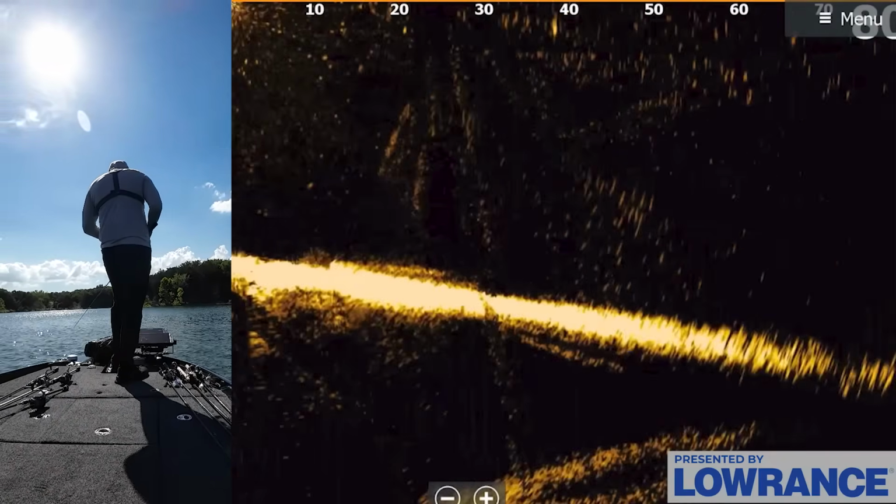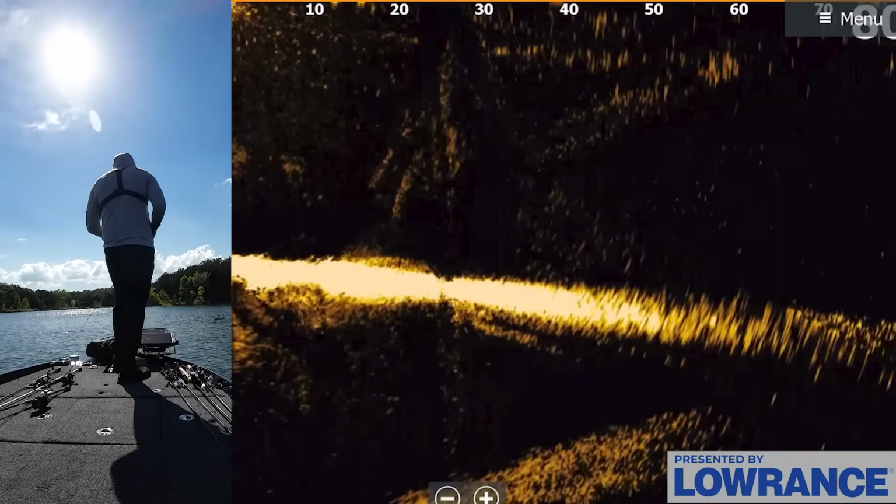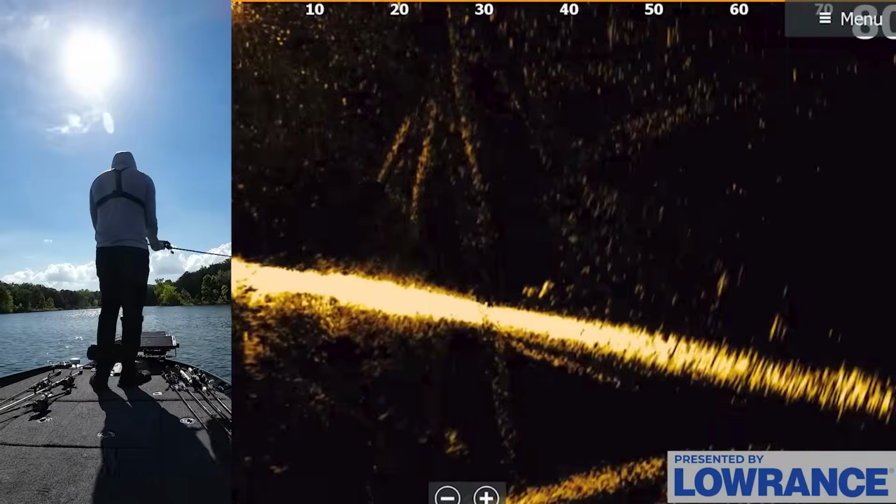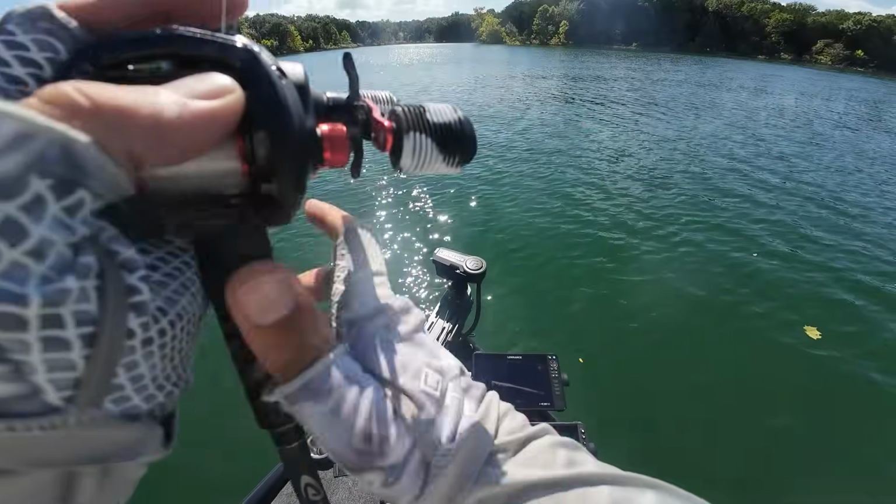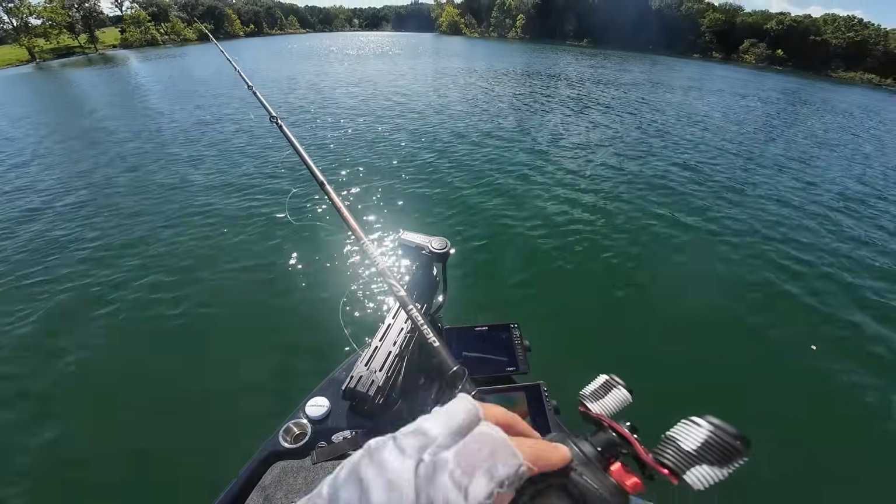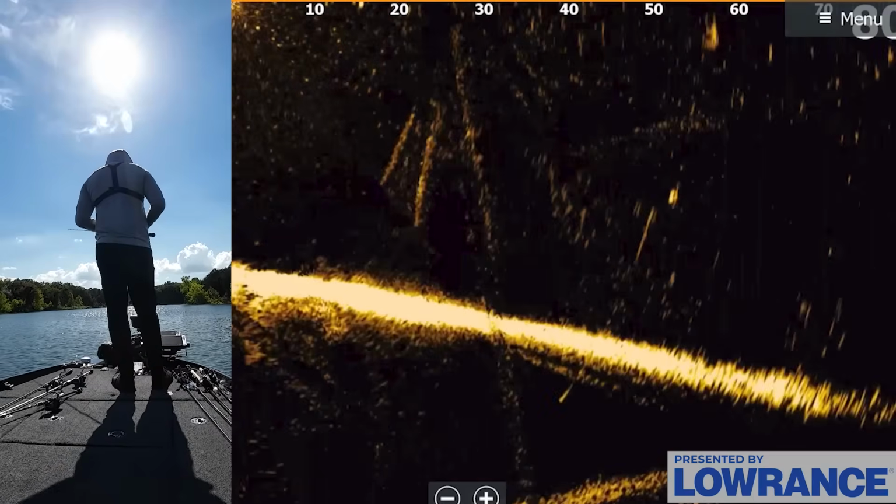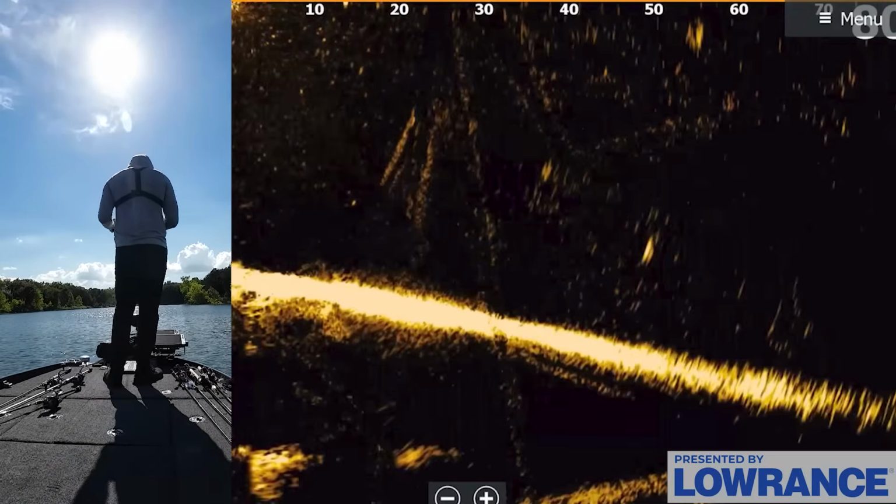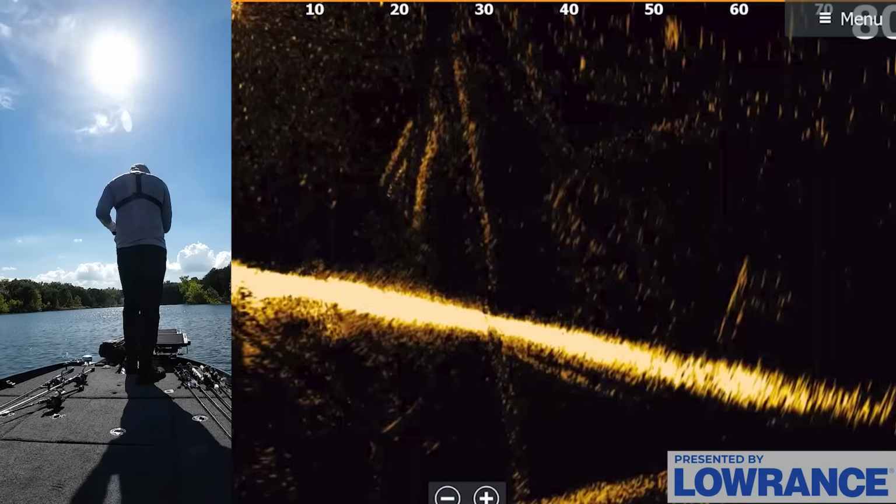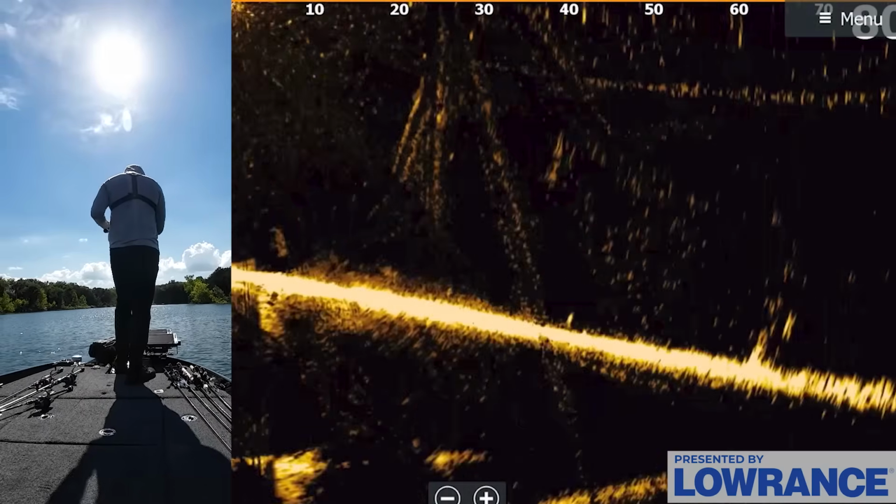I'm really just casting to isolated targets, but instead of being able to see them on the bank, I'm doing it out here in the middle of the lake. And it really helps if you graph these up first, because you can then look at your mapping like I have here, and I know exactly where these objects are versus having to just randomly guess where everything is. And as you saw, I marked pretty much every tiny piece of cover, every little rock and stick I can think of.